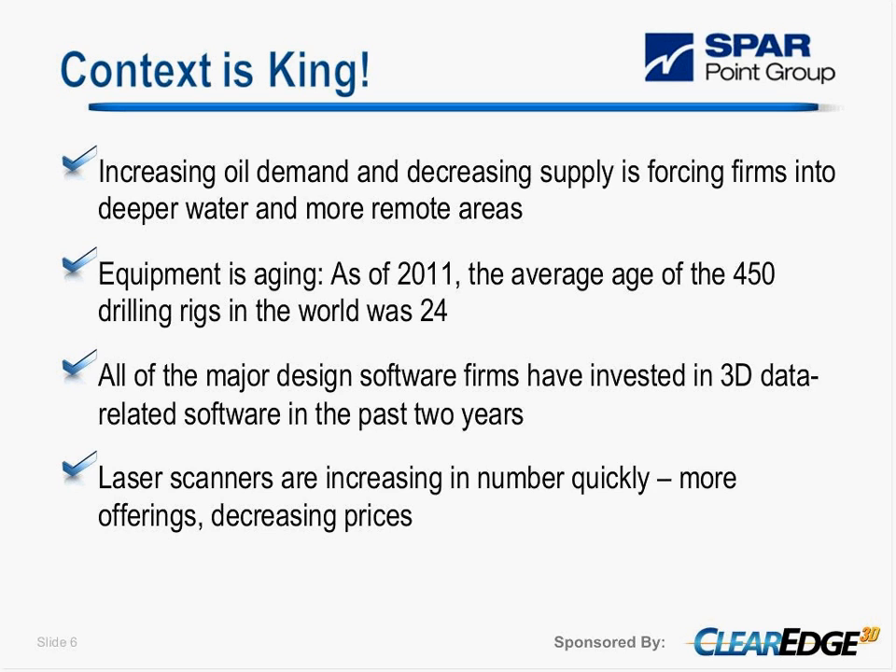aging. I found this number from Reuters. The average age of the 450 drilling rigs around the world is 24 years old. So you can think about how things need to be replaced. The as-built documentation is unlikely to be completely accurate. We really use laser scanning to help us understand the environment and be better designers and operate these large pieces of machinery much better.